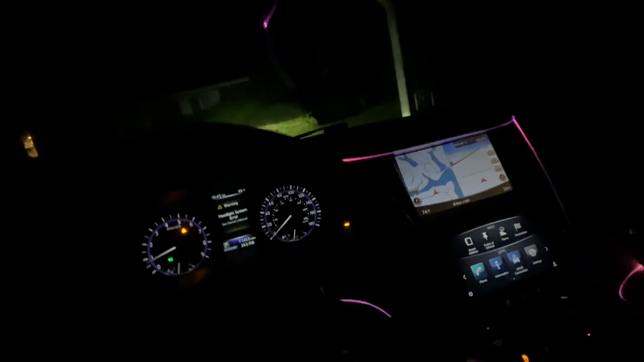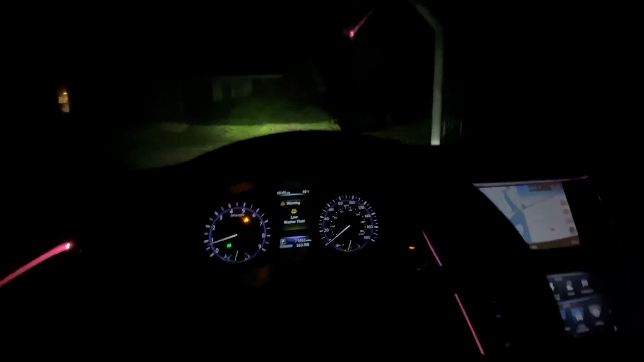Today I'm making a video, something I wanted to do for a while, but just haven't really thought of doing it, but here we go. I'm gonna do it tonight. I want to do a little POV drive in my new car here. I've had it for about 3 months now. It's an Infiniti Q50 2015. And it's really nice. I like it.